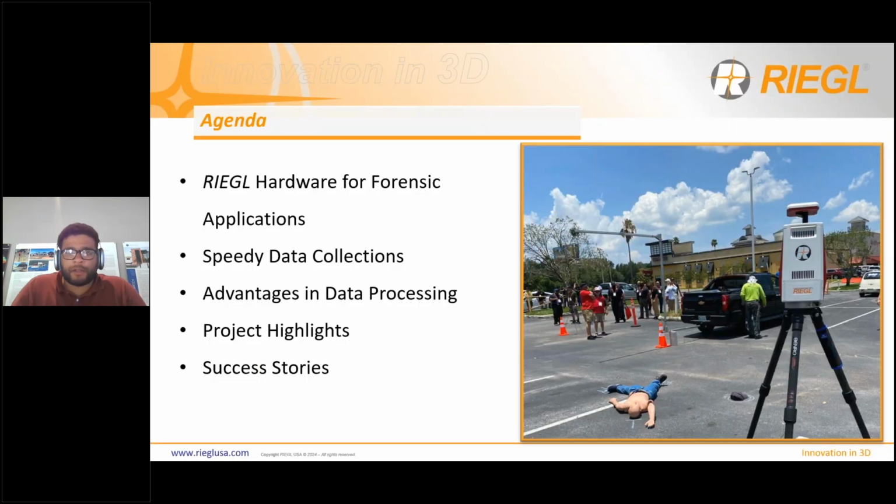First things first, I want to go over the agenda. It's a pretty short agenda today. First, I'm going to talk about the VZ600i and the VZ400i. There are two main tripod-based forensic tools, hardware tools for accident reconstructionists. I'm going to go through and highlight data collection with those scanners, and then also some other hardware advantages that exist with the RIEGL technology.